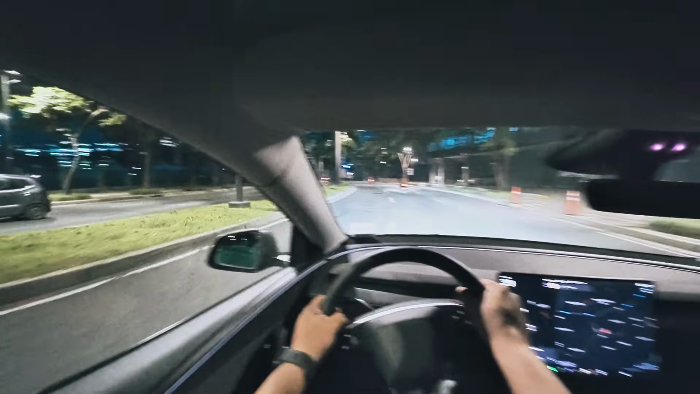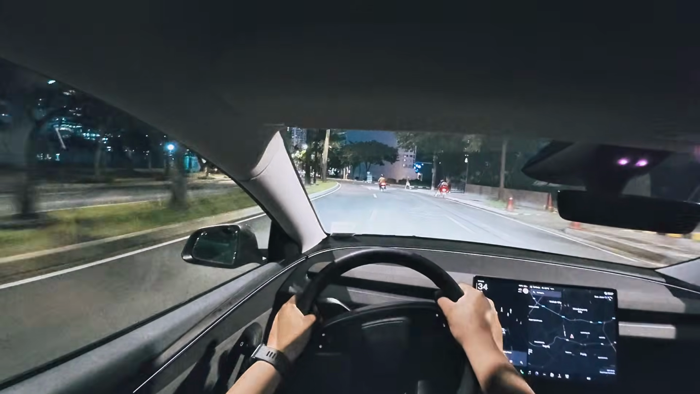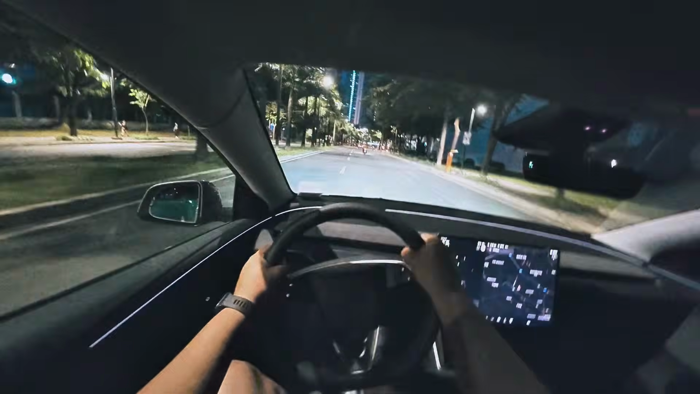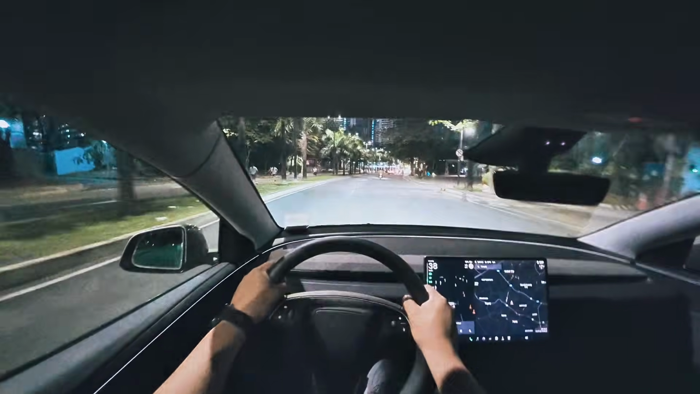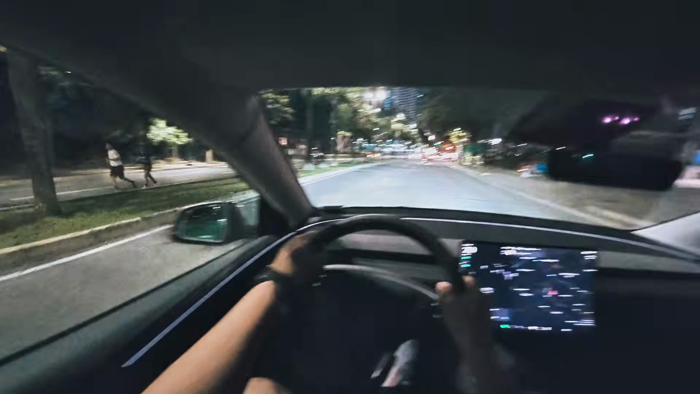And the range. I know it says 430 kilometers, but I really believe that I can reach 430 kilometers, or even just close to that. I'm happy, and I can reach as close to that, and I really am happy with this car.